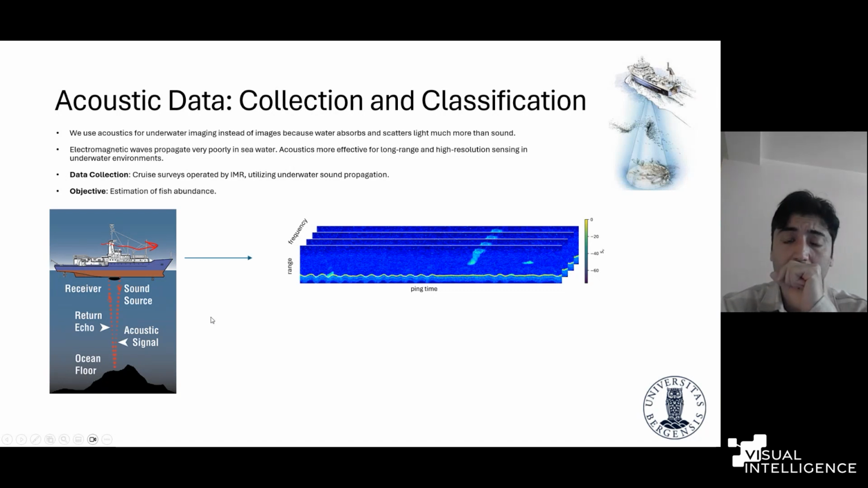Eventually we have the data in this format, which we visualize as echograms. We have three dimensions here: ping time, range, and frequency. The ping time represents the distance, and since the ship is moving along, the distance also depends on the vessel speed and the ping rate. Range stands for the depth here, which is dependent on the pulse duration. And we have the frequency, which, as I mentioned earlier, is for each echo sounder.